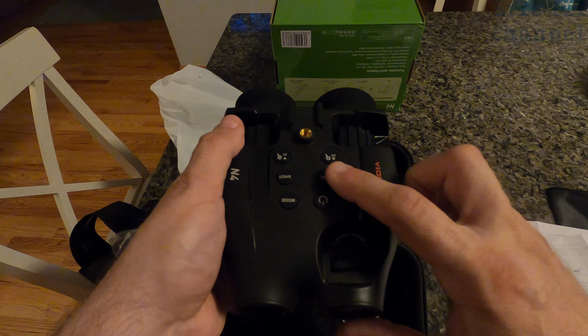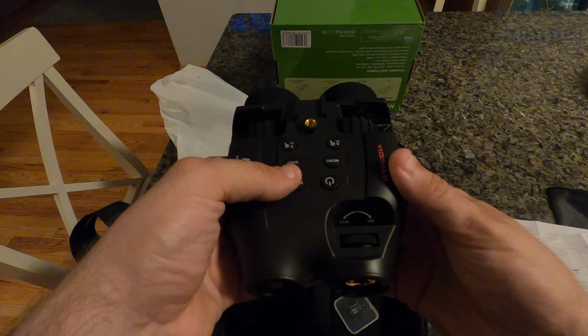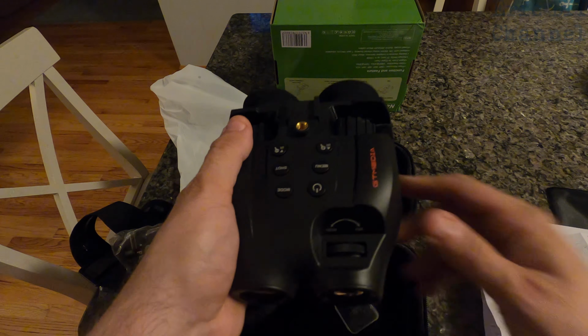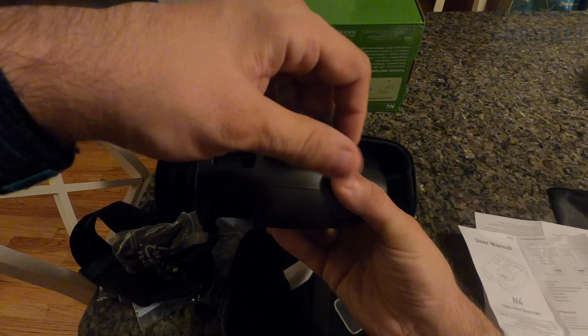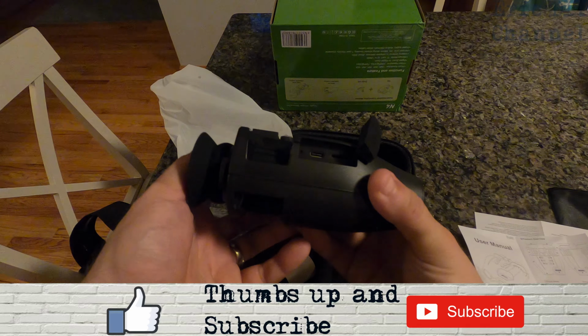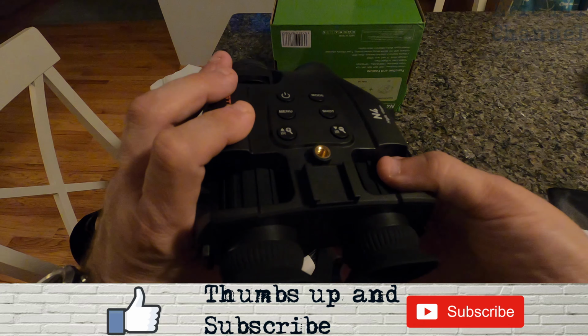Menu button, there's a bunch of options there. The mode button, so that probably goes between picture and video. Power button, you just hold this down and it will turn on. This is where your SD card goes, and you can charge it with USB-C. A right focus ring right here. You have a left one.